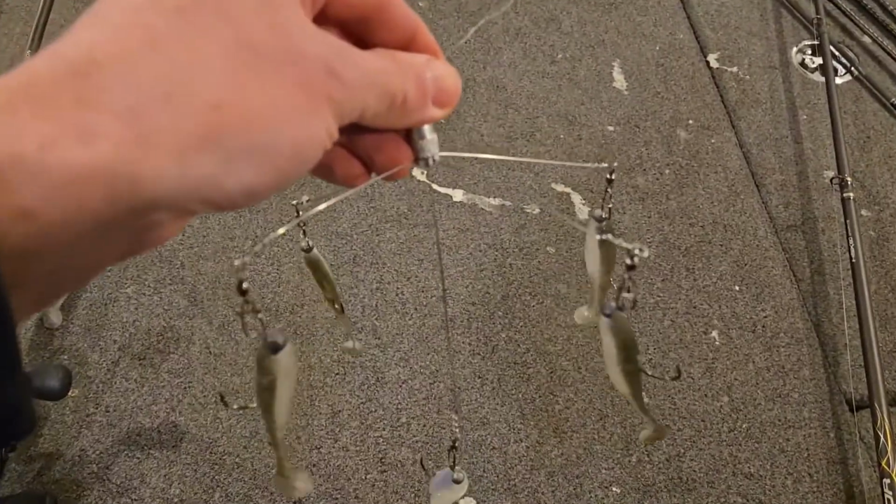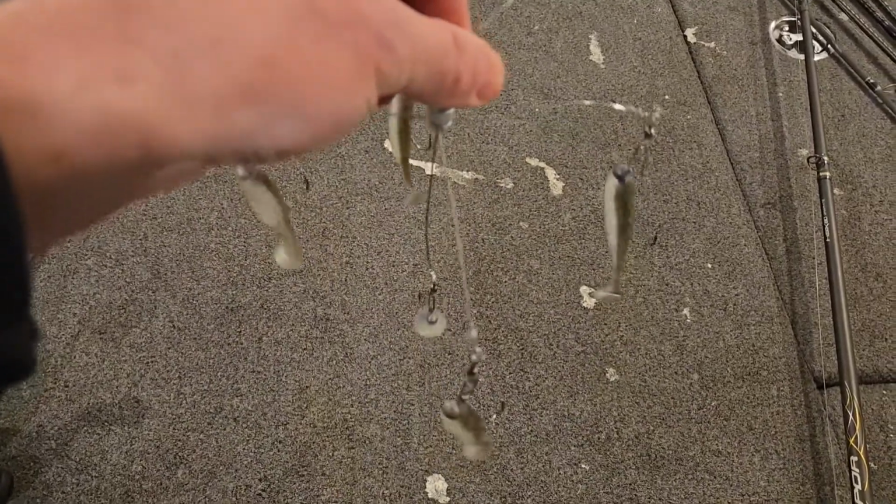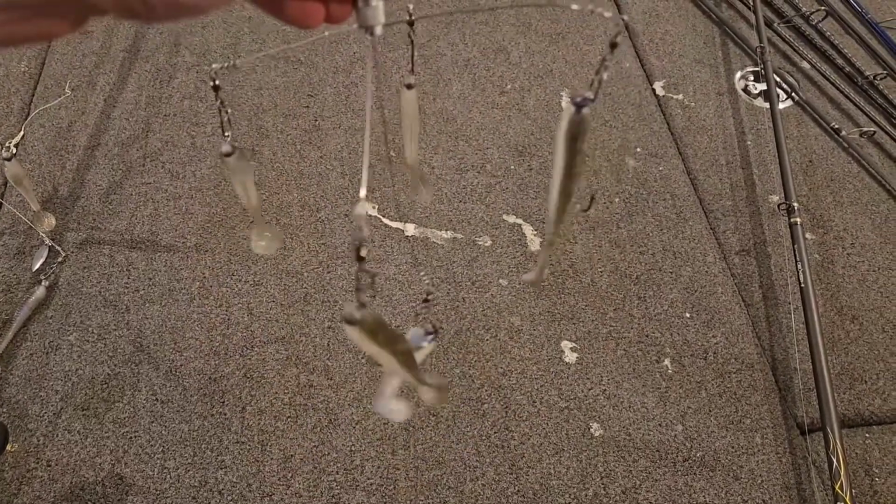For the umbrella rig, I've got a Shane's Baits Mini Finesse umbrella rig. I think that's what it's called. And I have Kitech Easy Shiners on there. Tore one up and ran out, so I've got some sort of Rapala swim bait on there. And Kitech 3.3 fat on the center.